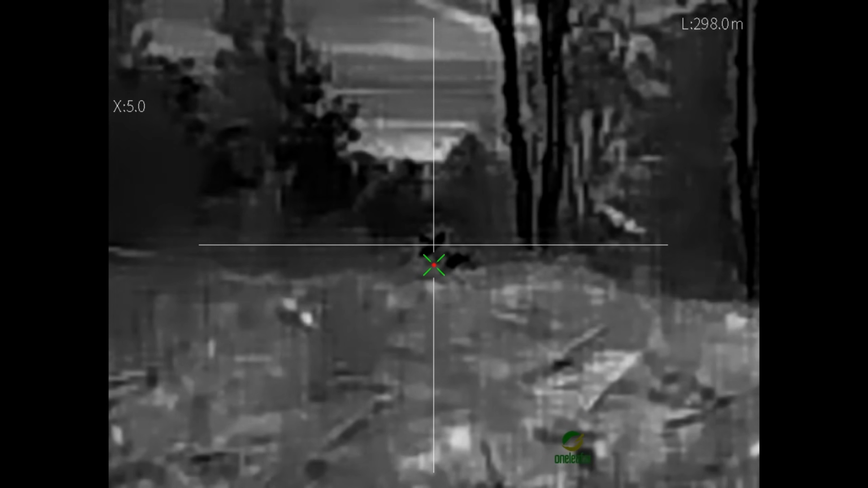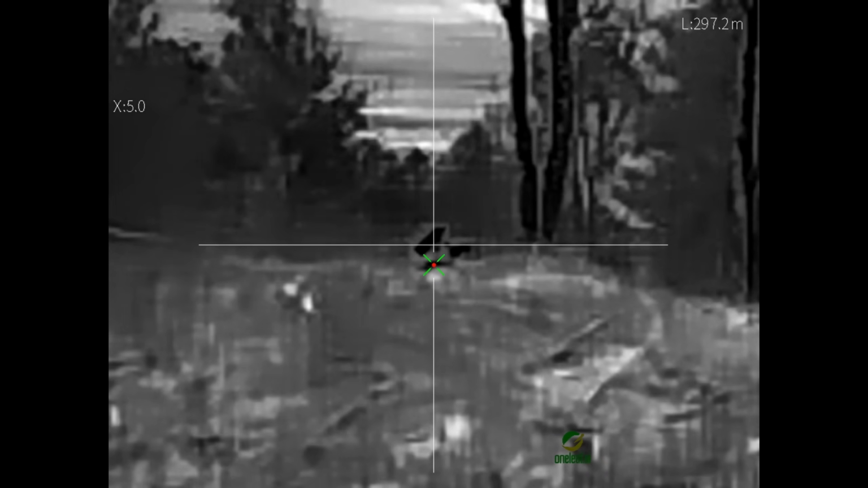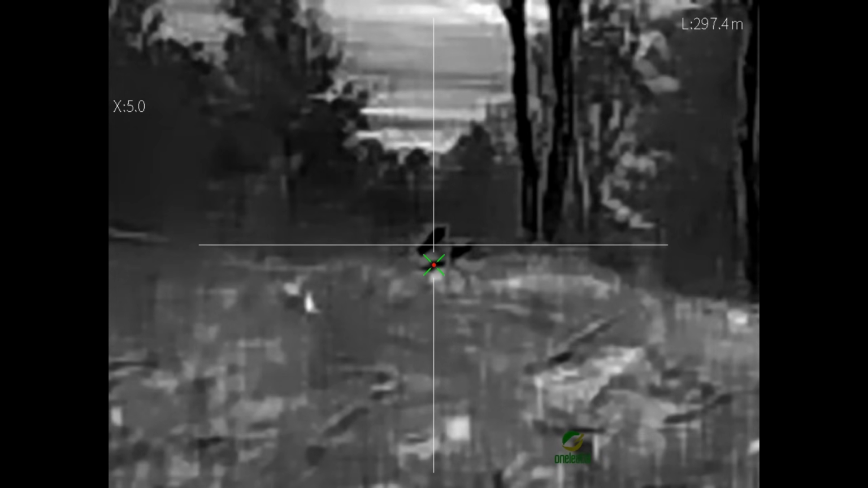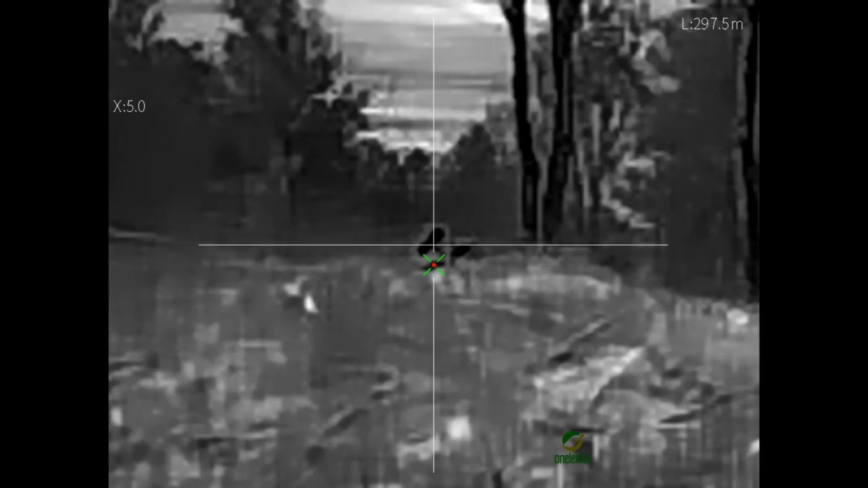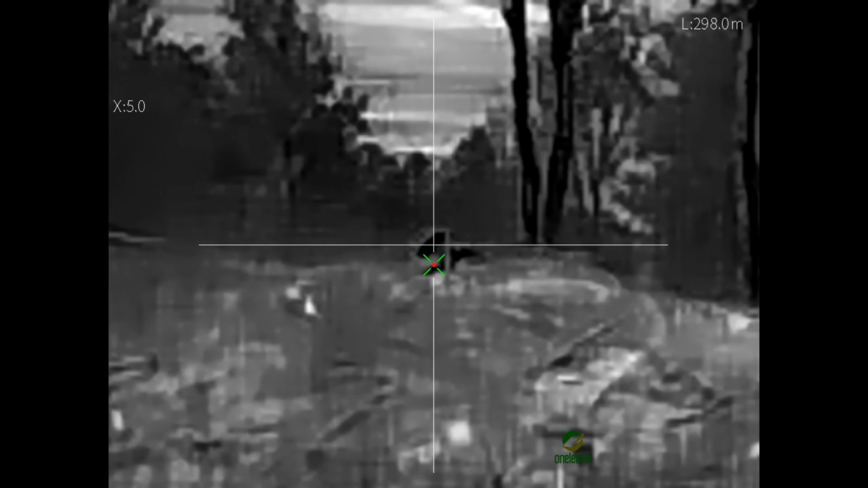After quite a big day out pig hunting with the dogs and walking about 15 kilometres, I went for an afternoon hunt with my brother and managed to spot this deer, which we thought was a hind at first. It was exactly 292 metres, and it was laying down, chewing his cud. We watched it for about 15 to 20 minutes, and it was getting very cold. It's going to be a frost that night, so decided to go for a headshot.